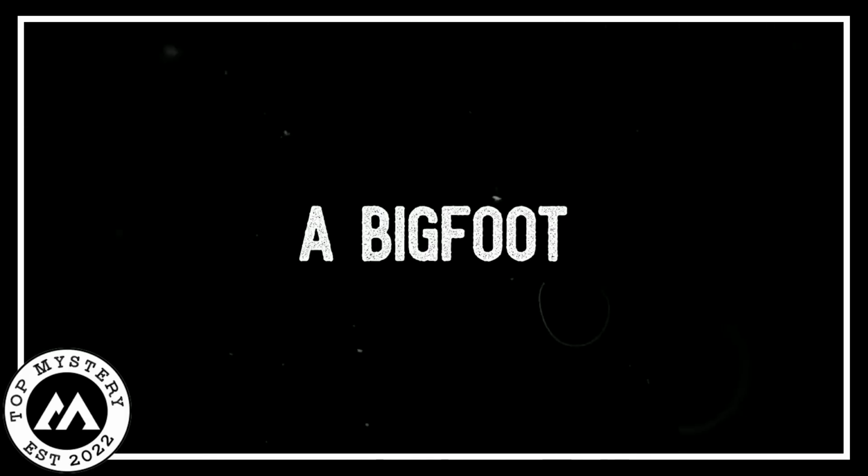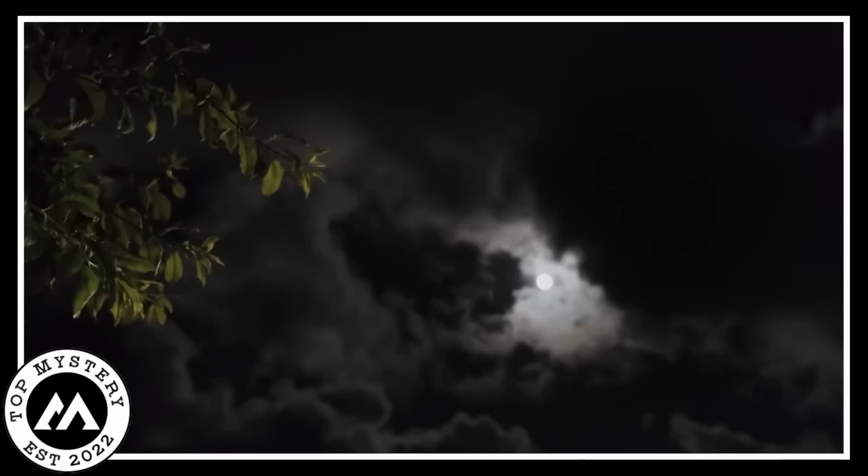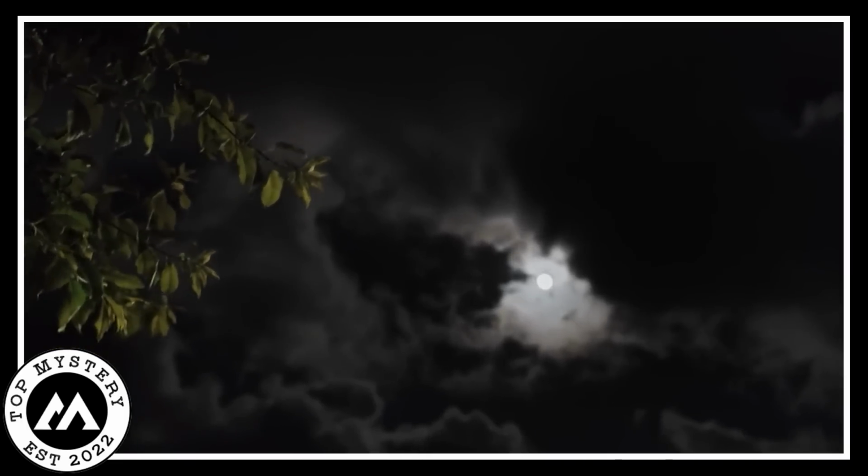A Bigfoot? Deep within the dark, mysterious forest at night, a trail camera recorded something truly strange. A massive, pitch-black figure emerged. Some suggest it might be the elusive Bigfoot. This colossal and dark entity moved swiftly, sending shivers down the spine of anyone watching.